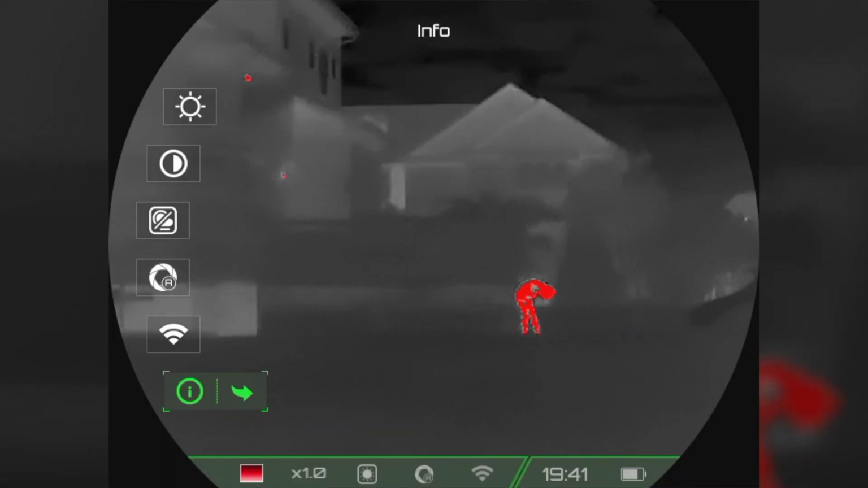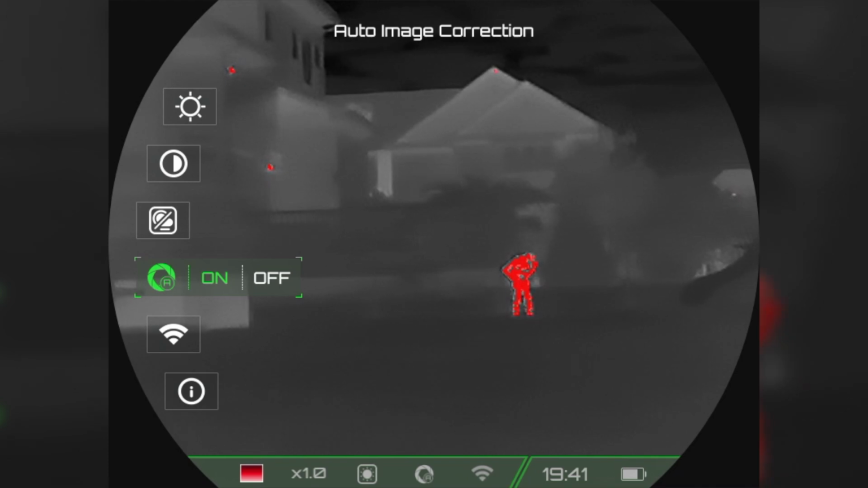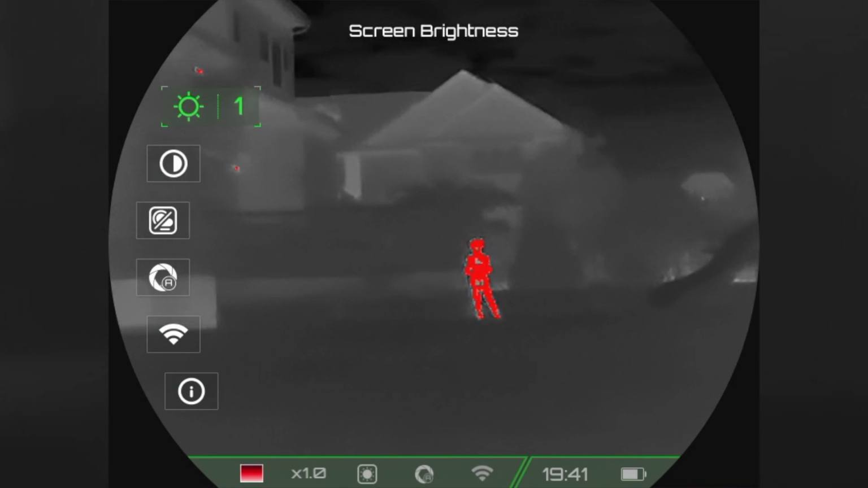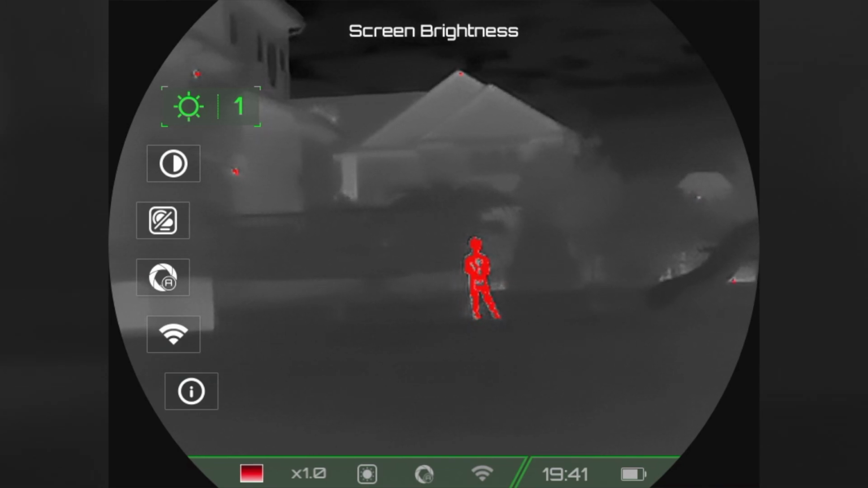You can control all the settings from the built-in menus, which is really helpful. It takes a little bit of practice to get used to scrolling through and changing settings, but you can change it. One of the interesting things about the settings is there is one for rain and one for if it's not raining. If it's raining, it might screw with your thermal imaging a little bit, but there's built-in stuff in the software that actually alleviates that pretty well, which is good because you never know when it's going to rain when you need your thermals.